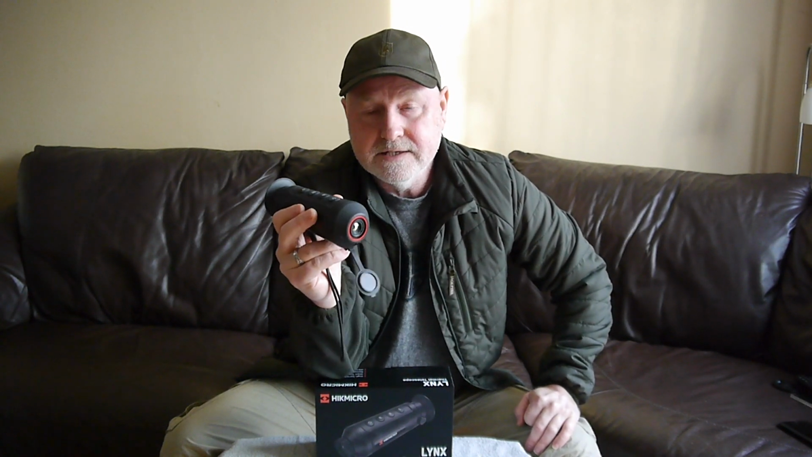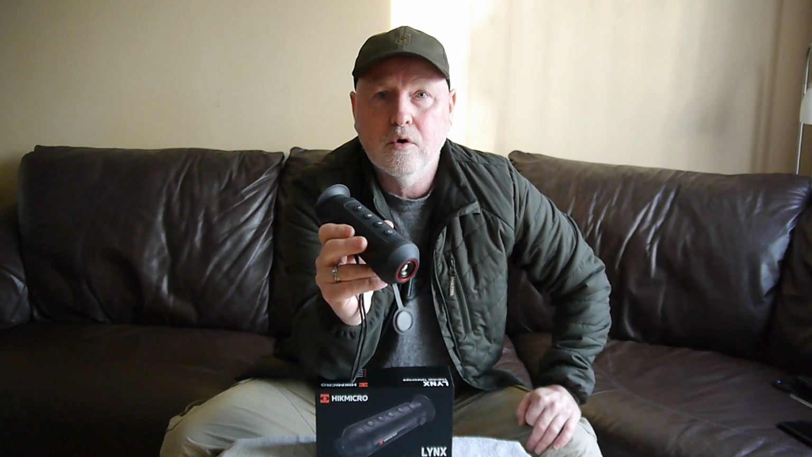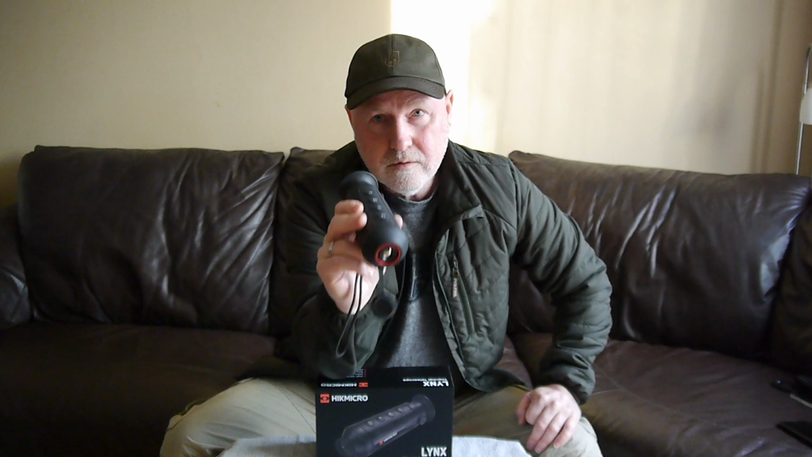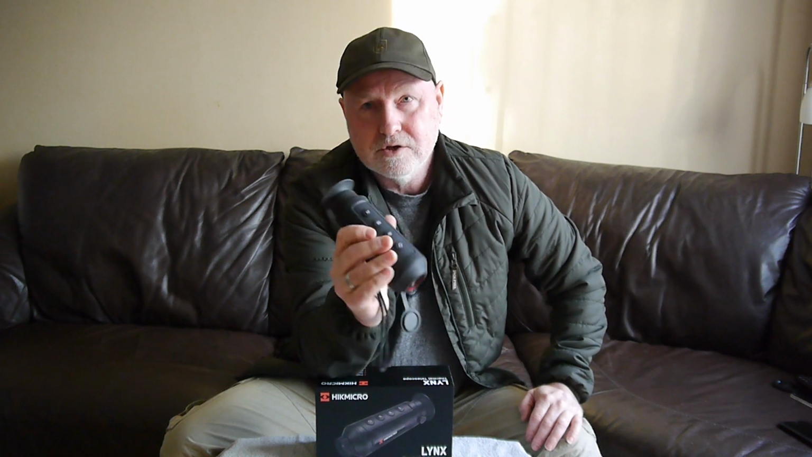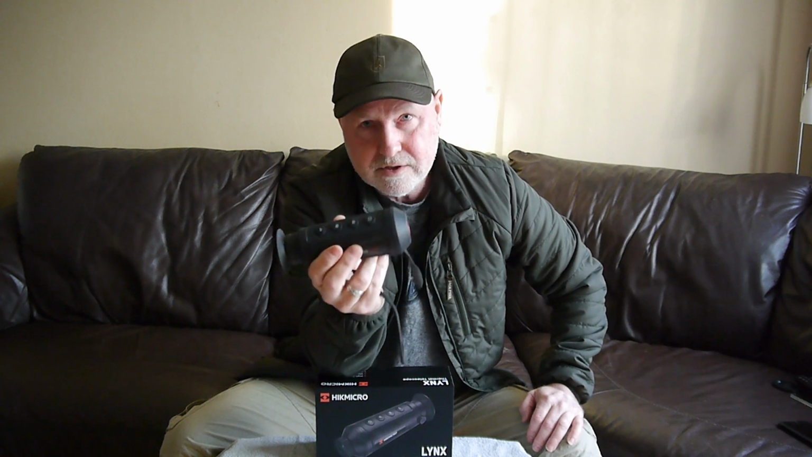The reason for that is not because they're that much better, but because you'll enjoy the viewing experience so much more with a better quality thermal, okay? Even though the image quality is excellent through this for the money, if you can get a better one, you'll personally enjoy the actual image that you're looking at through it so much better. It's an amazing experience if you've not got a thermal.